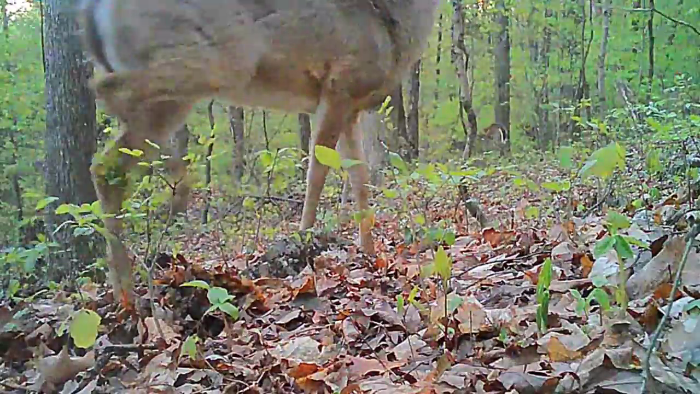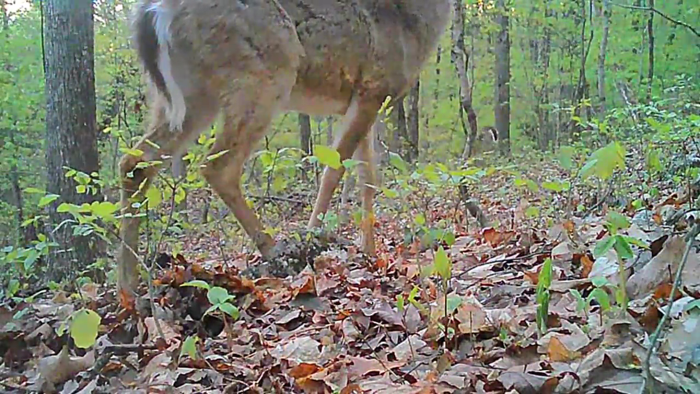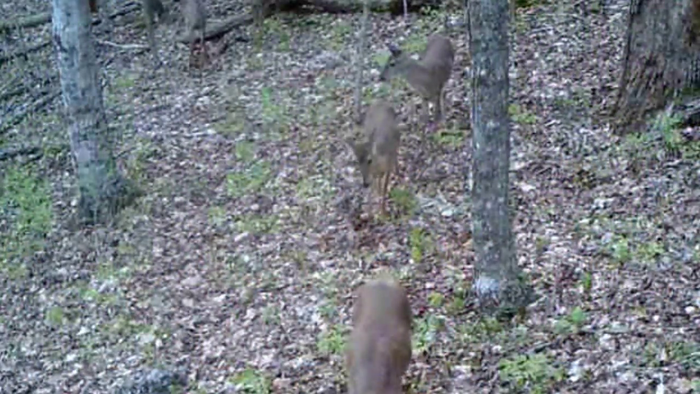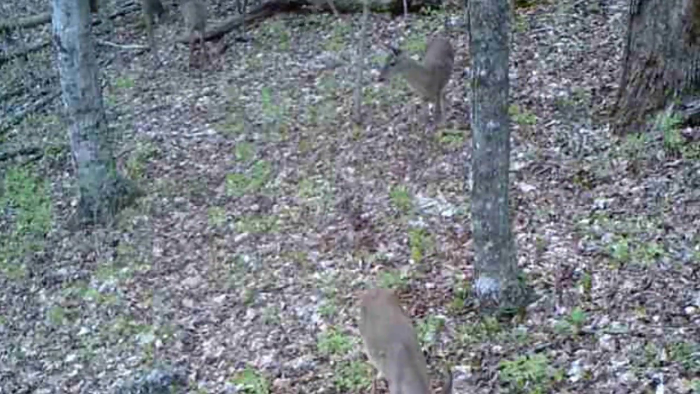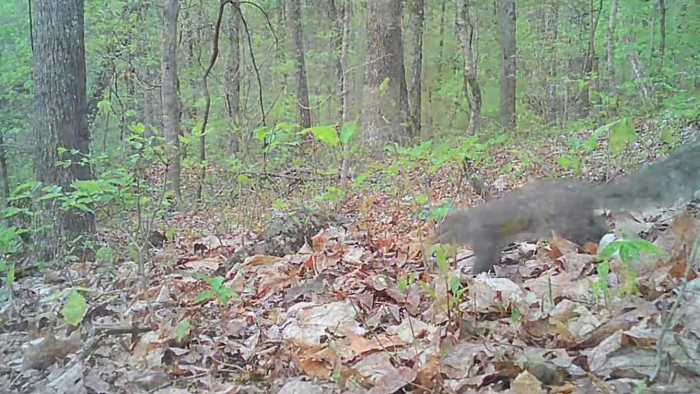Come daylight, the old deer are foraging again. They love it. All this new greenery coming up, they can nibble on it all day long. Now here's a whole herd. I counted about 7 or 8 in this herd right here of does. Most of them are heavy with fawn, and I hope they survive. These little fawns.